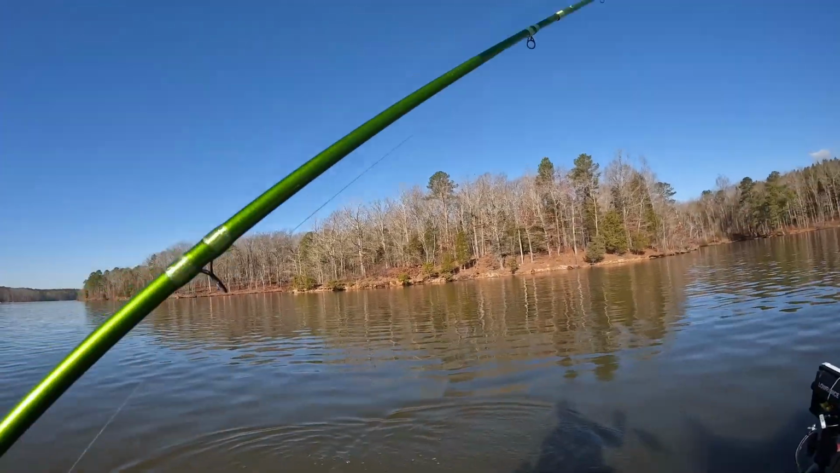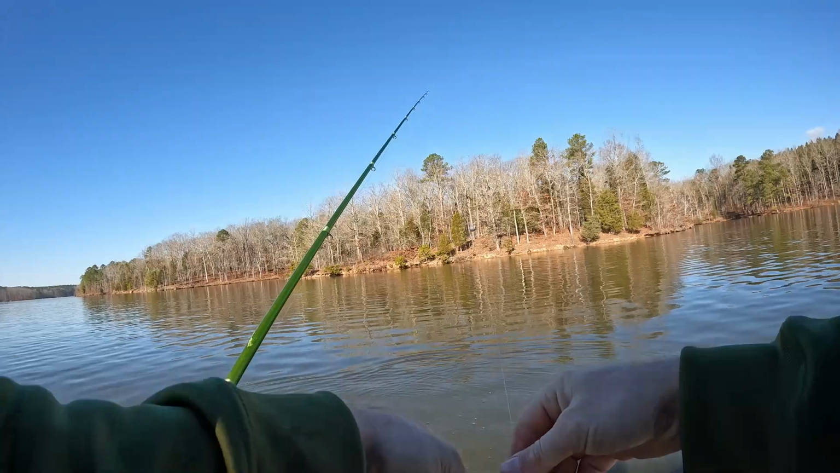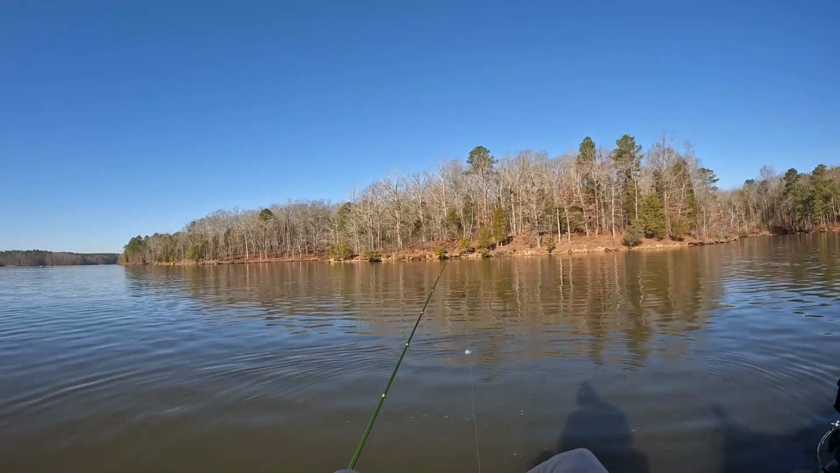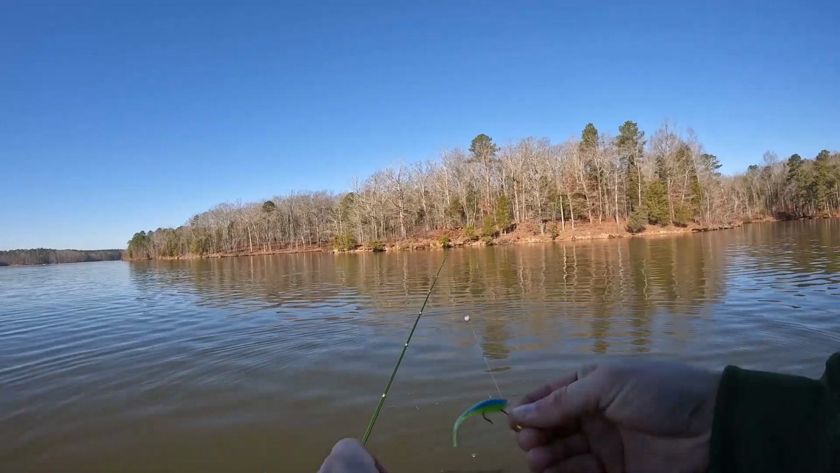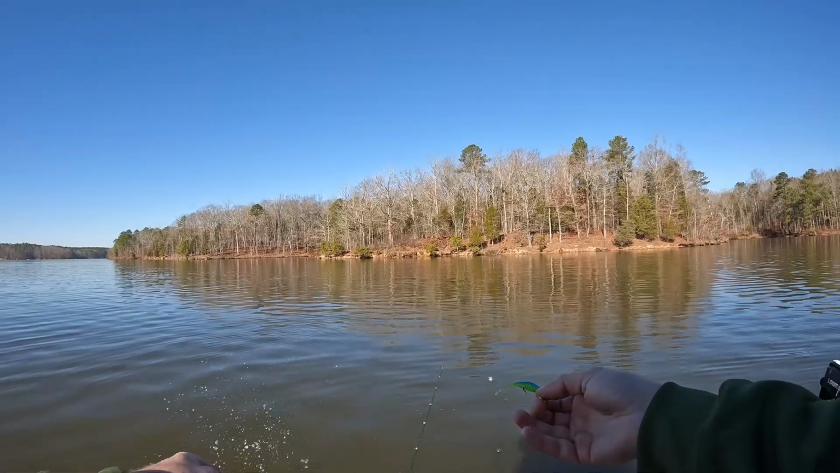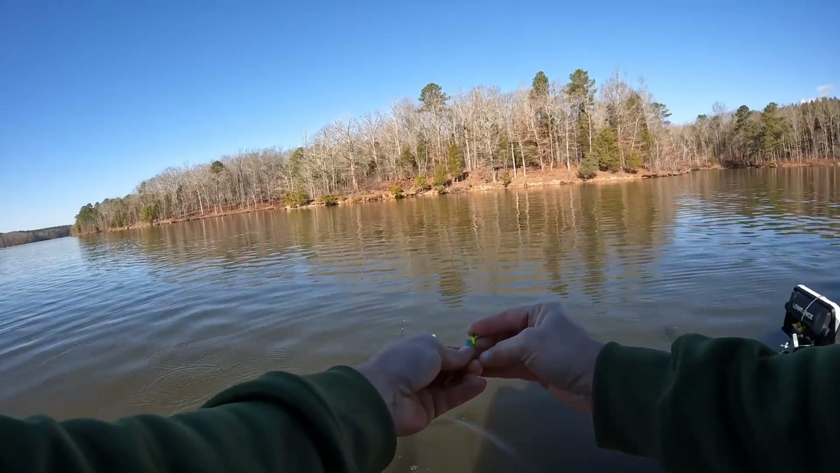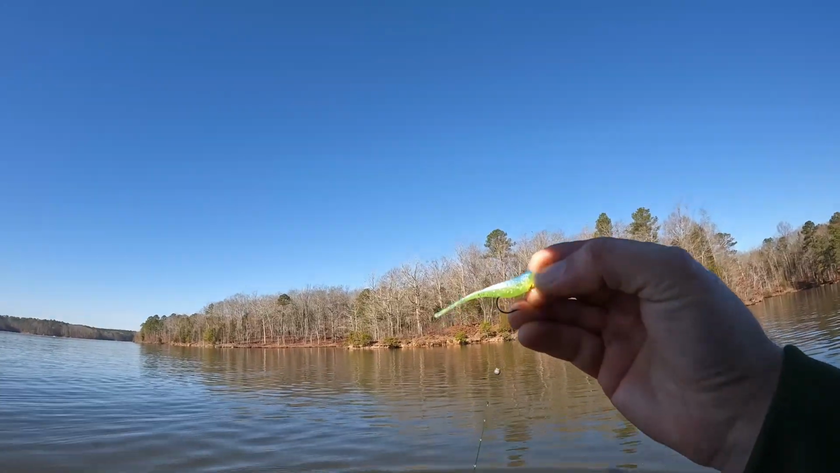They must be feeding now, which is a good thing, you know. He's not that good, but he's an eater size. Yeah, you just go to Walmart, get these for $3. Pretty good deal.